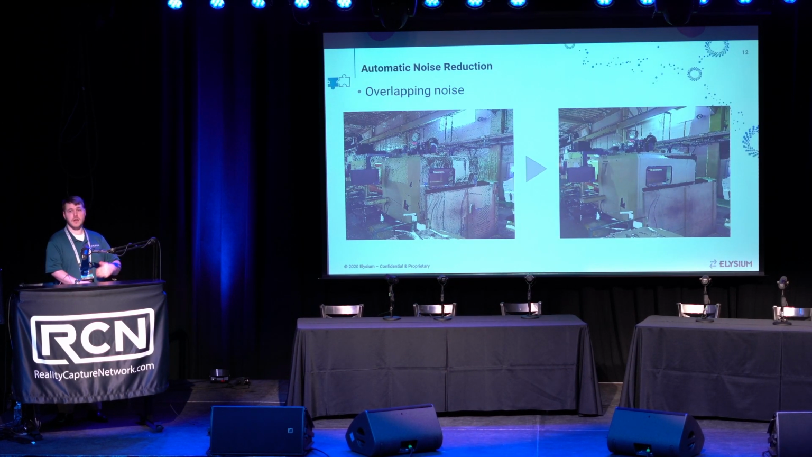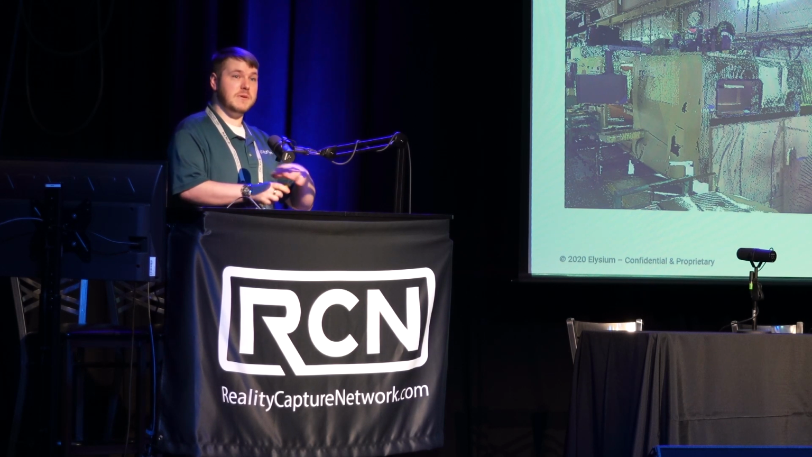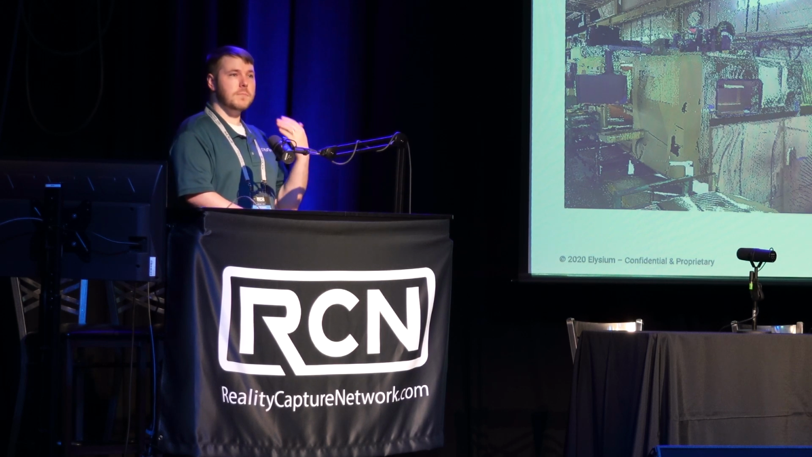We also offer automatic noise reduction or automatic denoising within our solution. So this is one of the categories that we look at, that's overlapping noise. When you're talking about tripod scanners in particular, you go out and you take multiple scans within a facility, such as going into this host space. If we wanted to use a tripod scan, I would need several different locations within this space, and in doing so, I'm going to capture similar pieces of the environment with multiple scans.